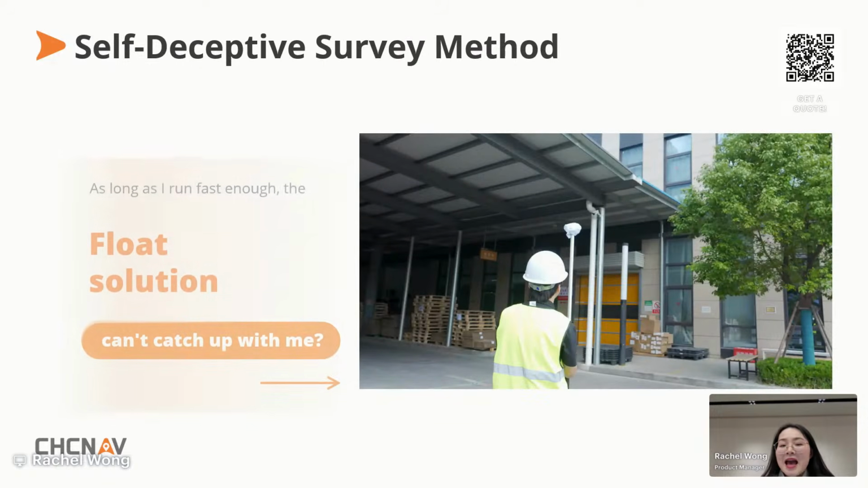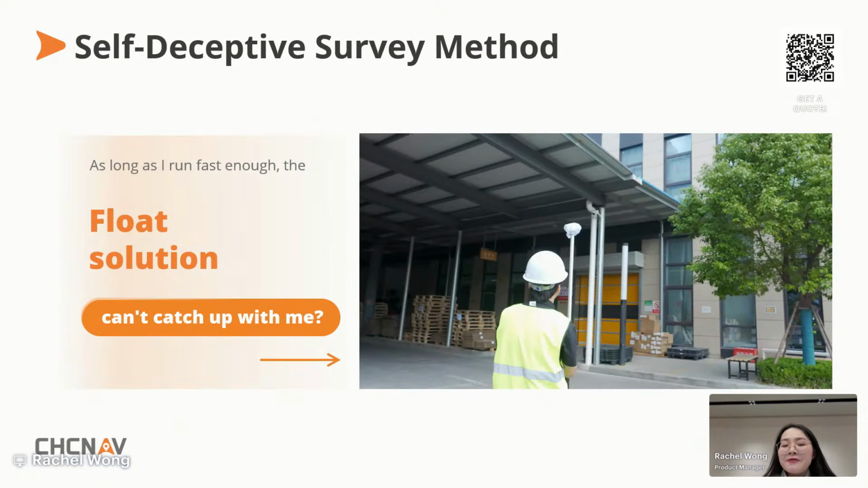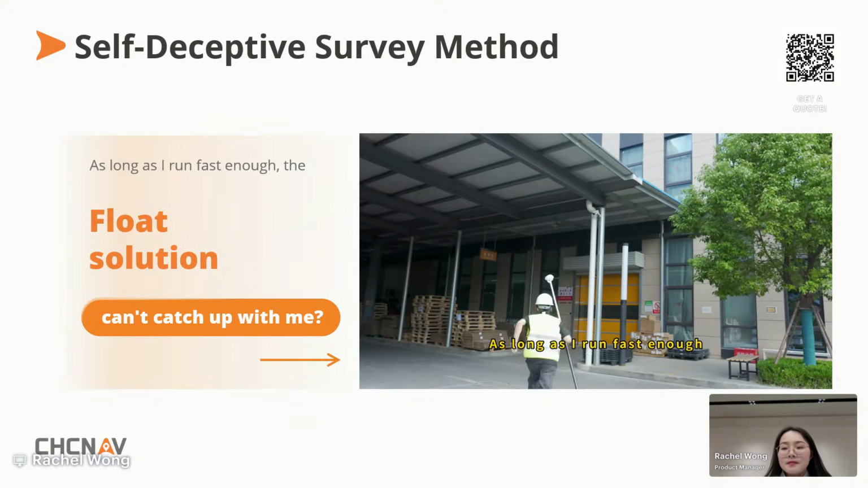So let's take a look at a situation that looks very familiar to many surveyors. Fixed, let's go. As long as I run fast enough, the float solution can't catch up with me. Oh no, no GNSS signal anymore. So to measure a point under a temporary shed, under an eave, or even under a bridge, surveyors often have to get fixed in the open area, sprint, and hope they can press the button at just the right time. We call this the self-deceptive survey method.